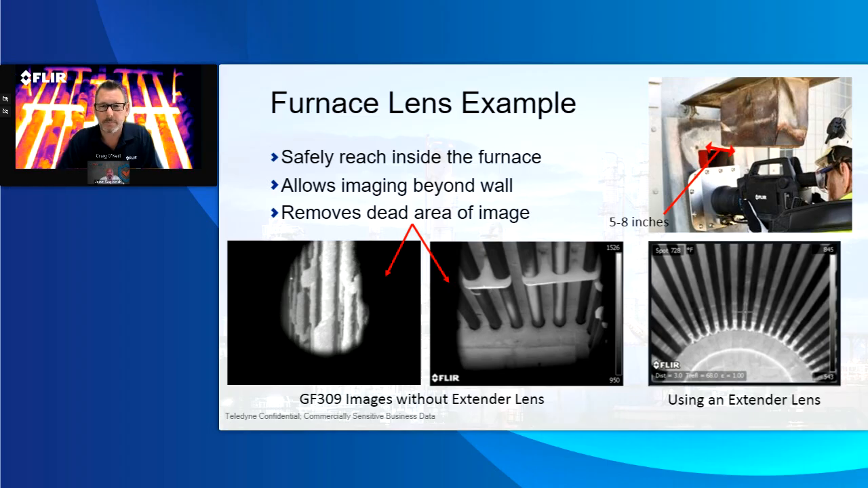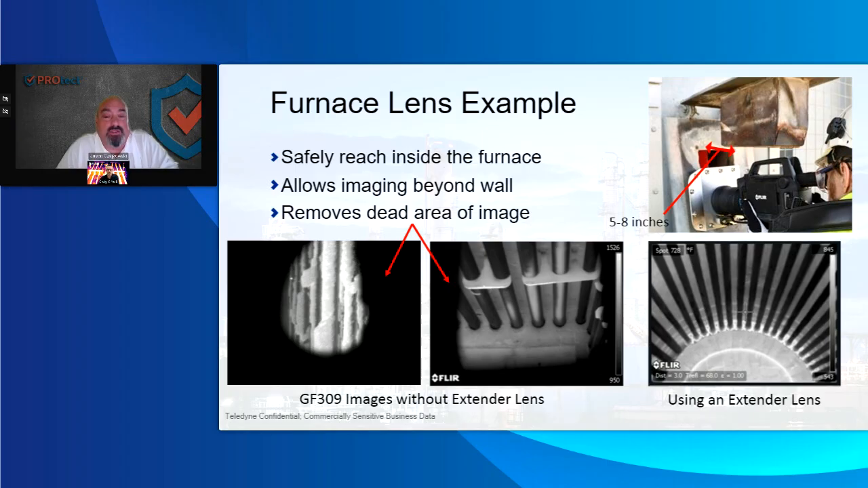So this is the bottom of a can heater. You can open a port, and basically there's a sweet spot a couple of inches just below the port door on the bottom of the heater. And if you set the camera with the lens extender up just right, you can capture everything.